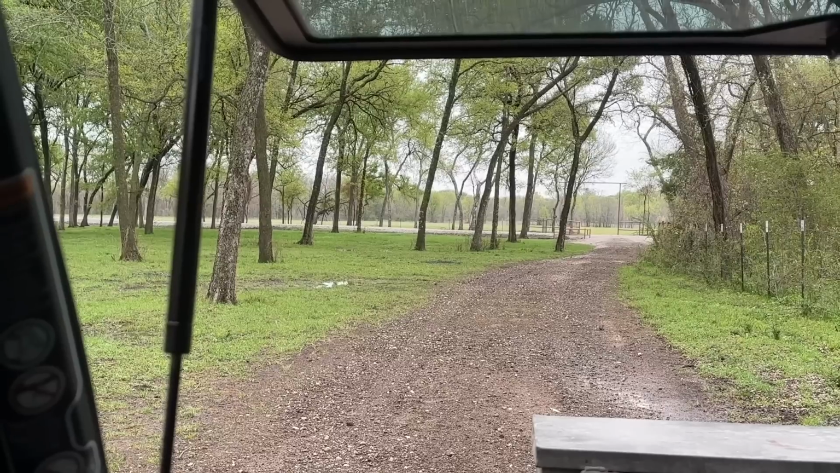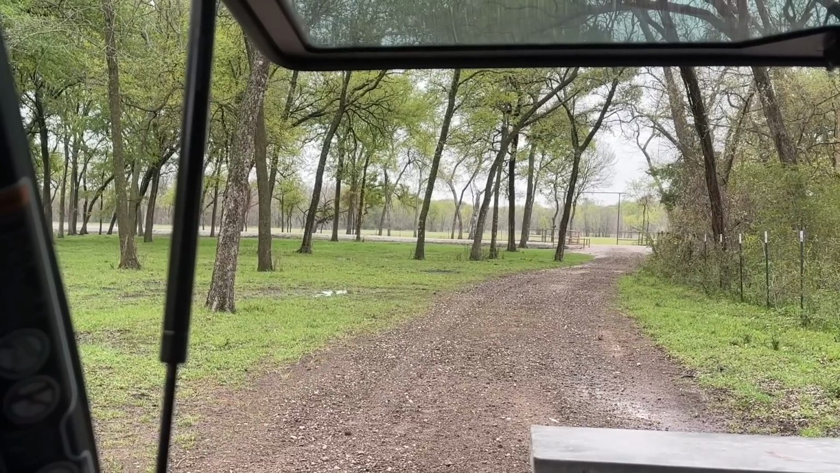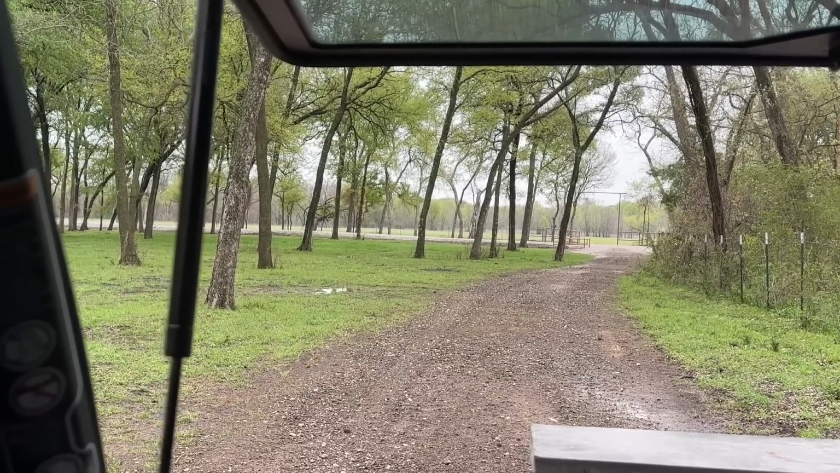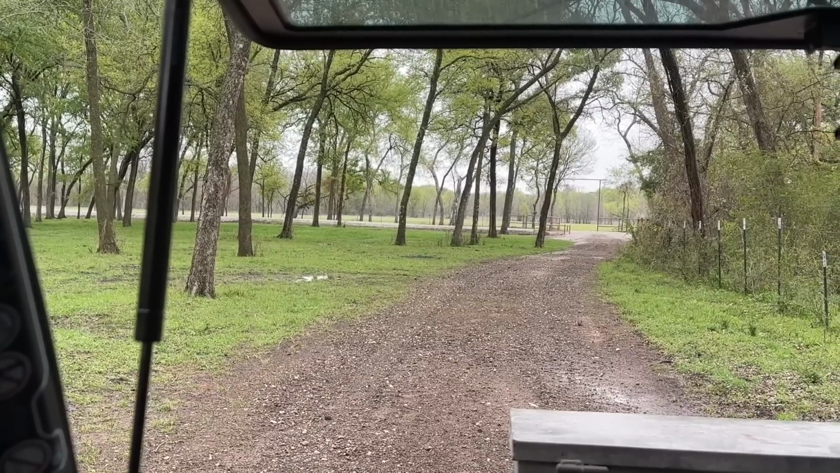Crazy, guys. And I didn't even get a chance to check my zero. Switching suppressors really didn't make that much of an impact as far as point of impact shift. So we're gonna go over here and do the recovery. I love this, man.